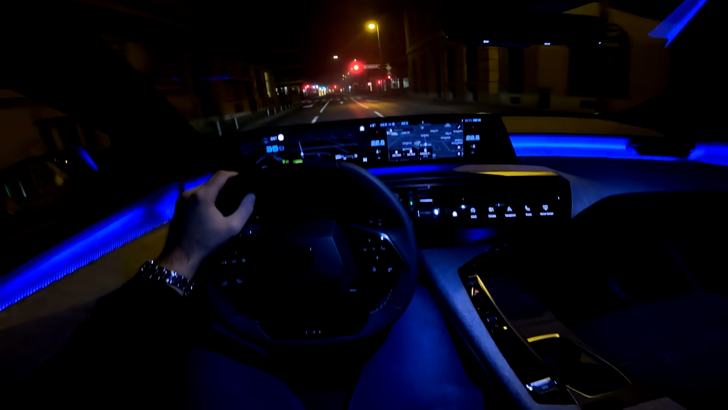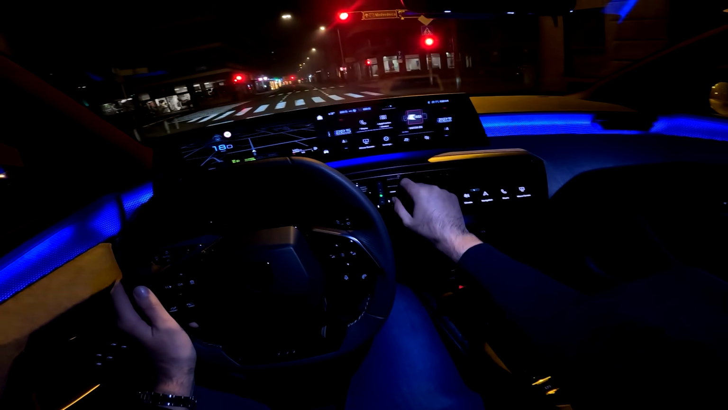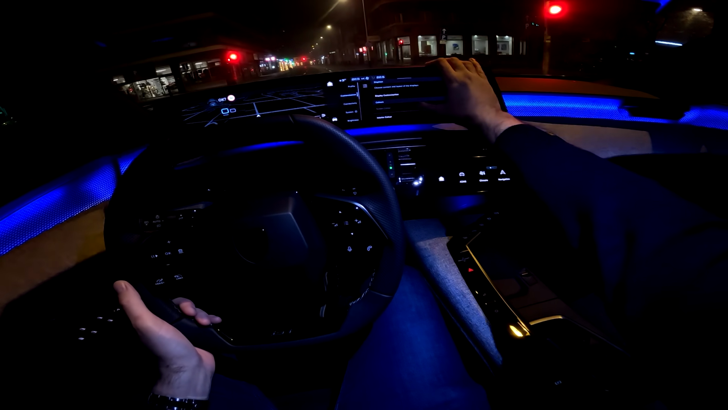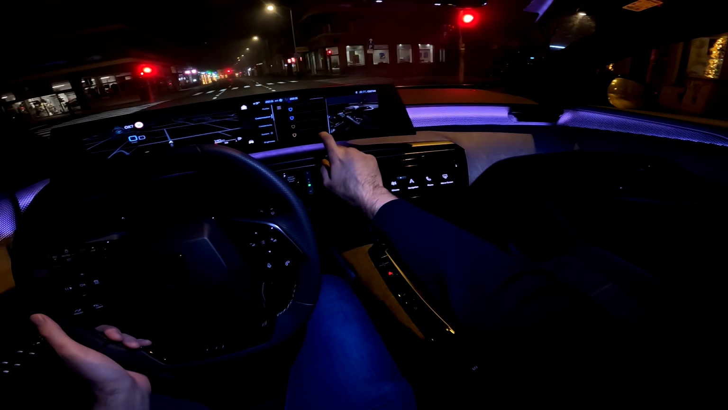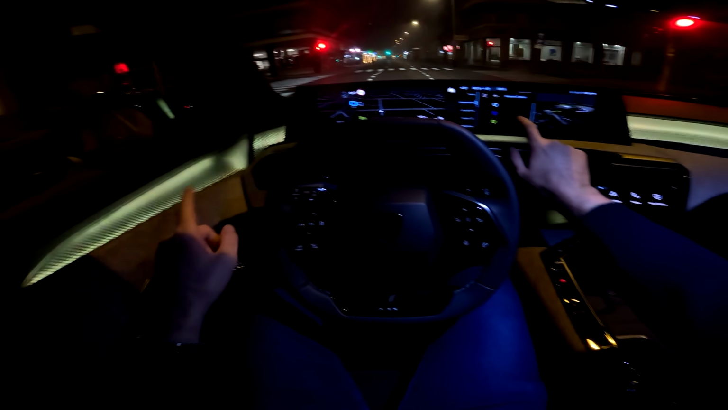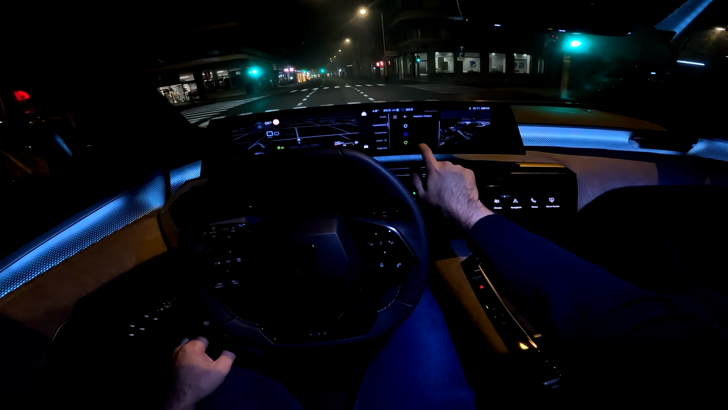And now that we are stationary, let me actually show you the ambient light colors. So if we go to settings, and now here is where you can go to customization and change the interior color. So let's see this. Okay, this is nice. Then this green, and you also have this very pronounced yellowish greenish color.